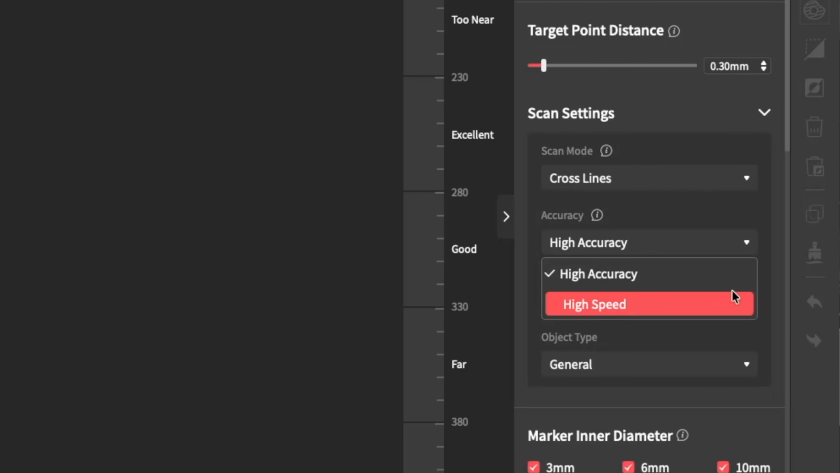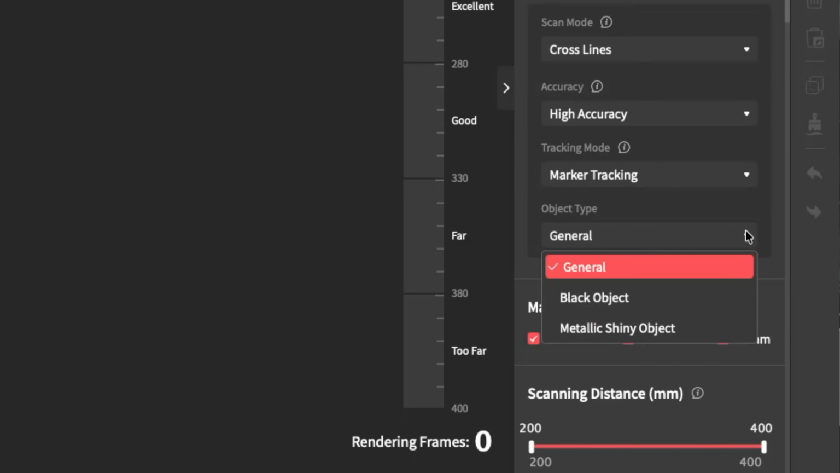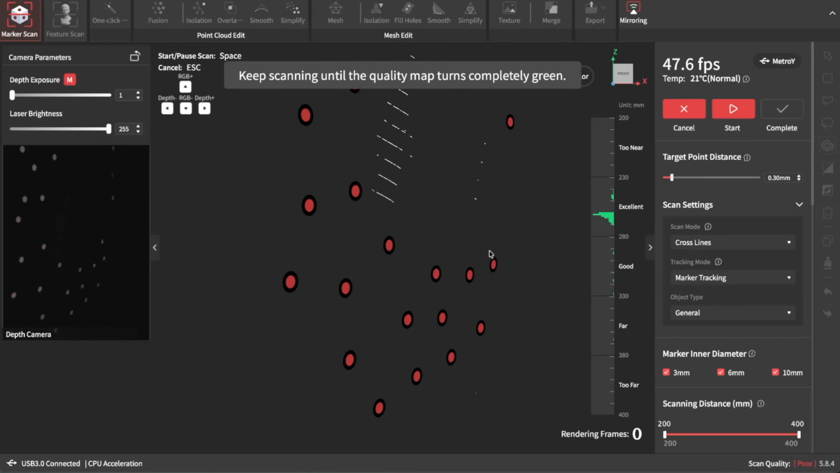I stuck with high accuracy for all of my scans and marker tracking for all but one. We will briefly touch on the global marker tracking mode a little bit later in this video. The final adjustment option is selecting whether you're scanning something normal or whether it is a metallic object or a black object. And once you select that, click start and you are ready to go off and scan.